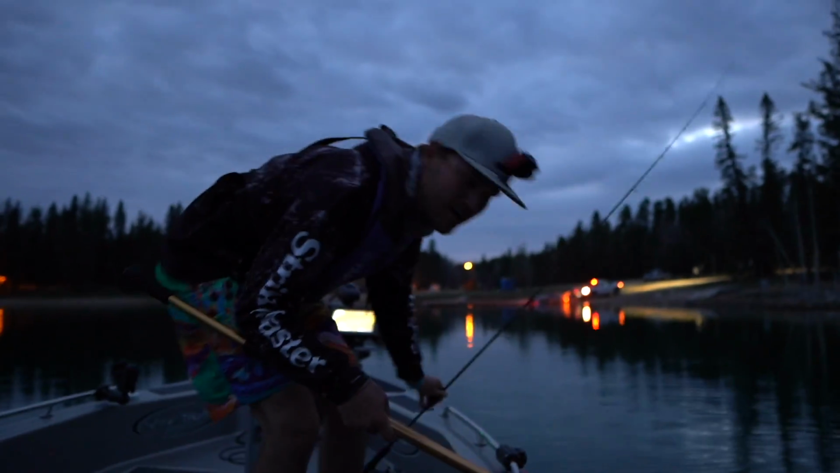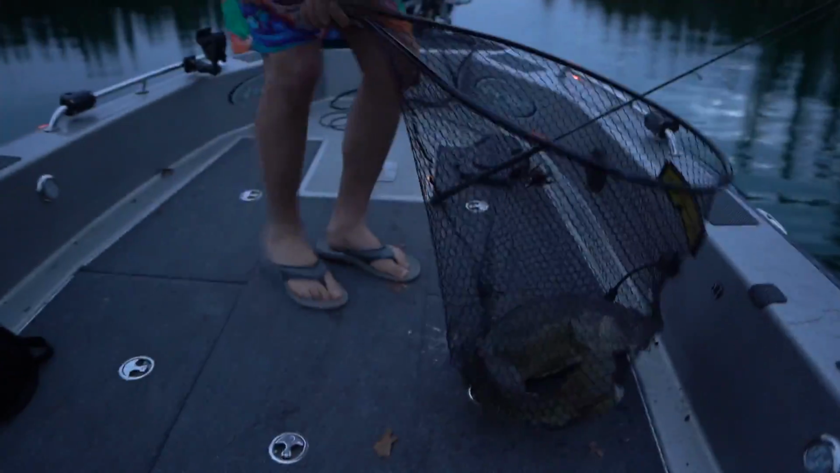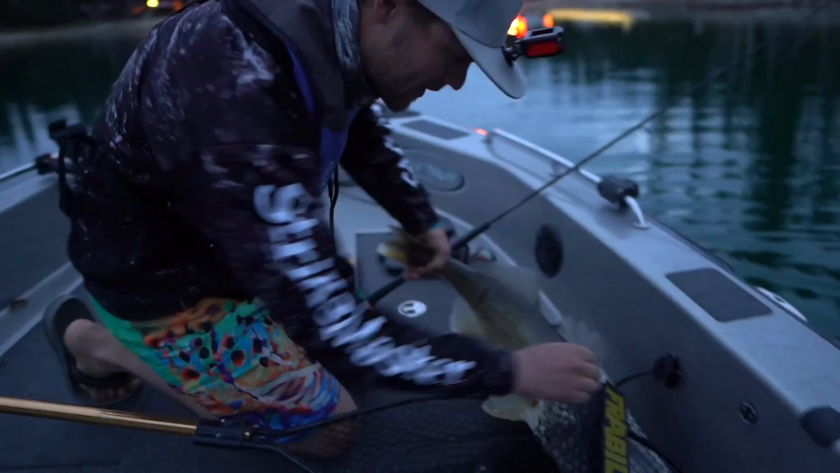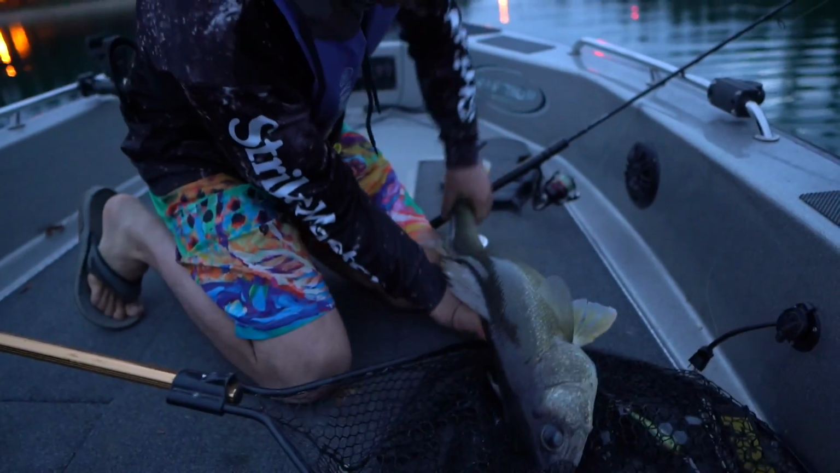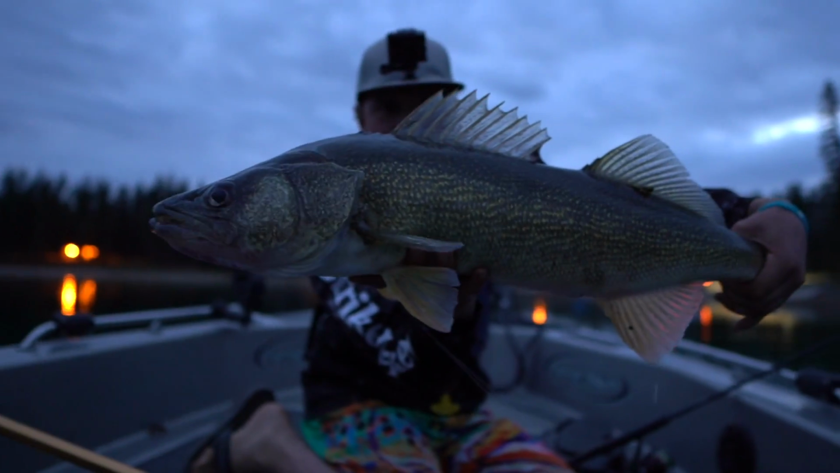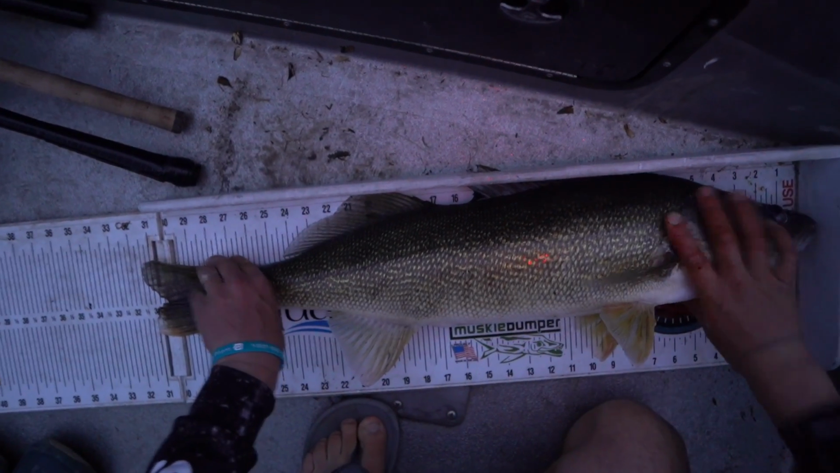You think so? Yeah. Oh my goodness, look at the size of this walleye. Are you kidding me? Look at the size of this freaking walleye. That is the biggest walleye I have ever seen. Oh my goodness, it's massive. 31 and a half? 31 and a half inch walleye.